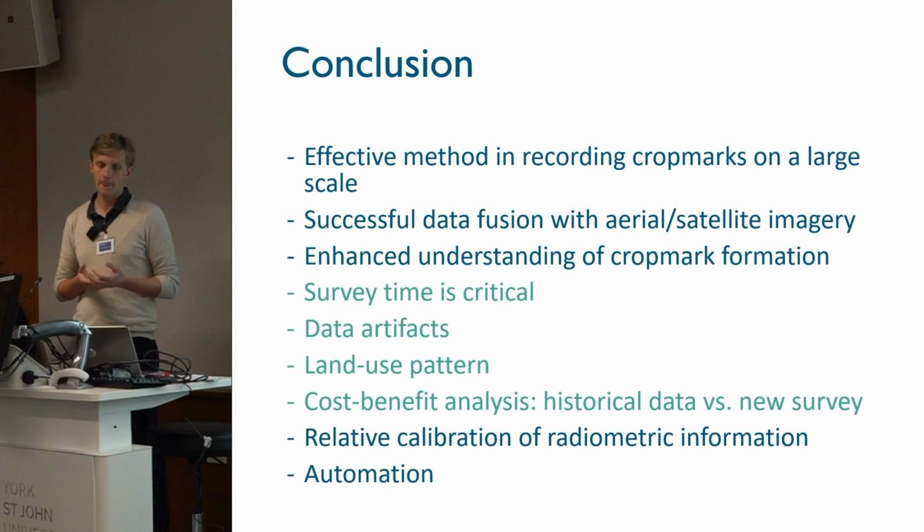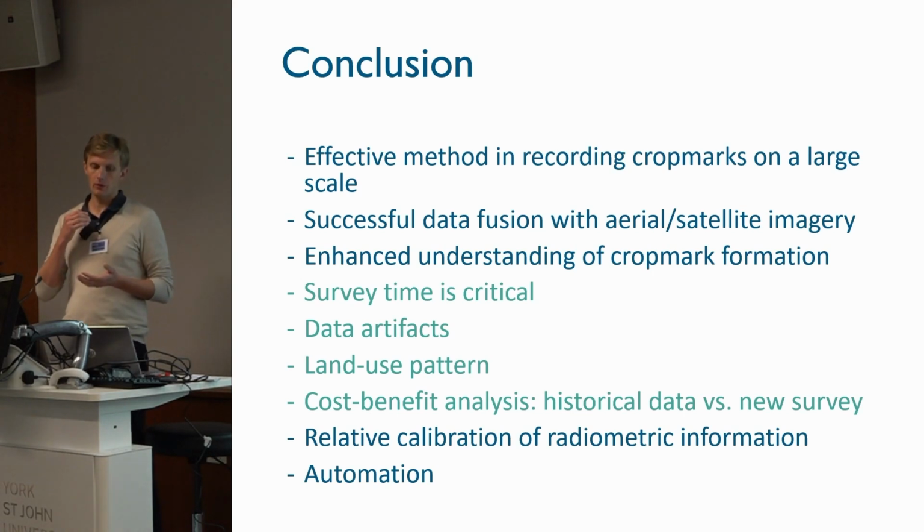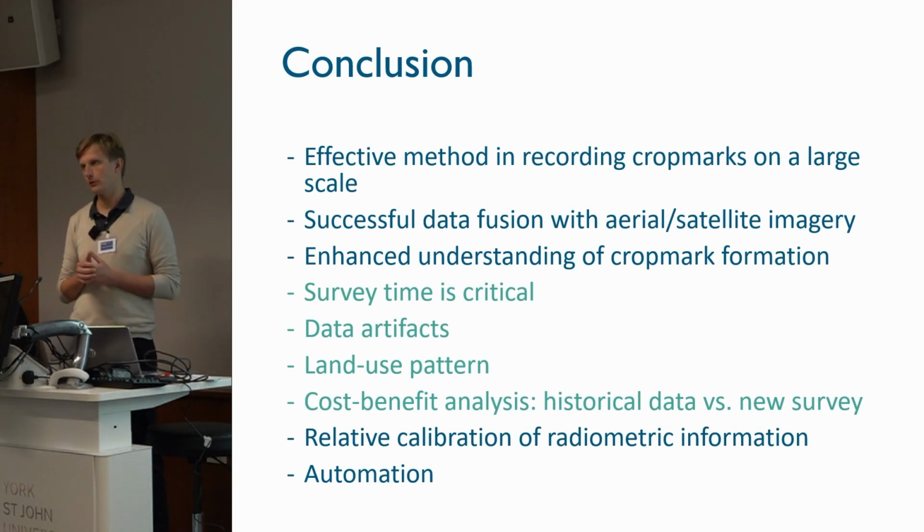And based on that, of course, looking forward, we could do some relative calibration of radiometric information, because right now I've only touched on the height data, but because LiDAR is using infrared signals, we can actually try to extract that information and merge it together with RGB imagery and height data. And of course, if we get this in the 3D data, it will be much easier to use it in machine learning and automation, because it takes away the colors, and instead we should use the height data instead.